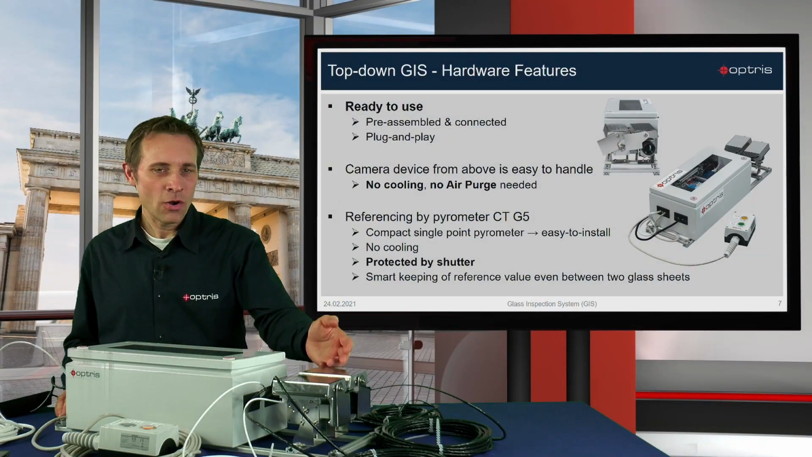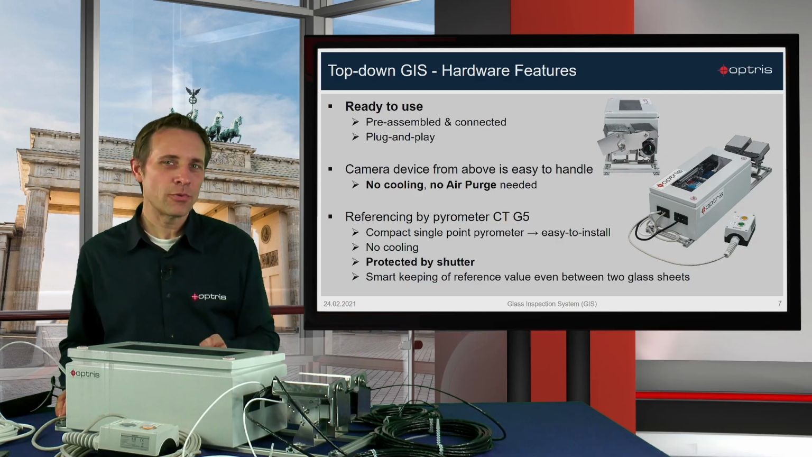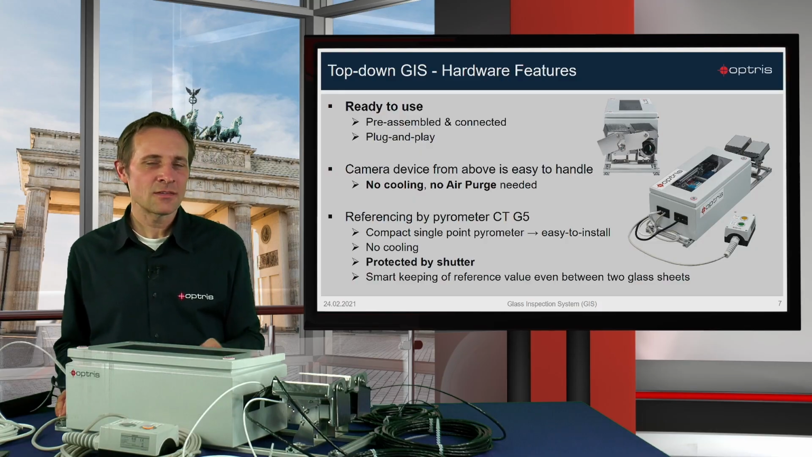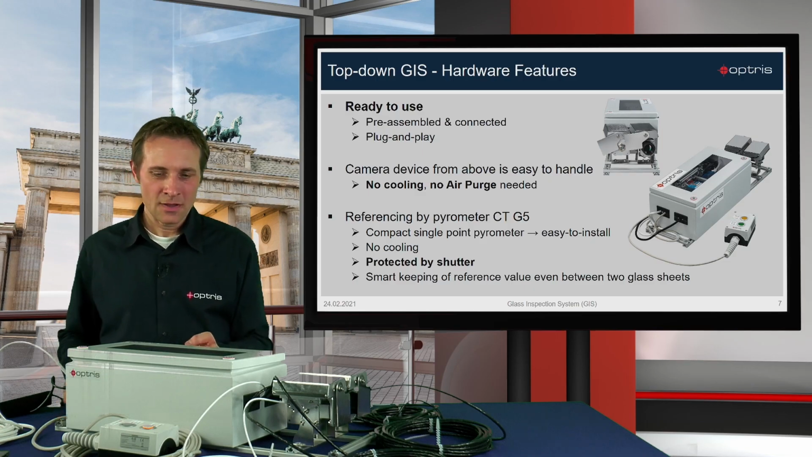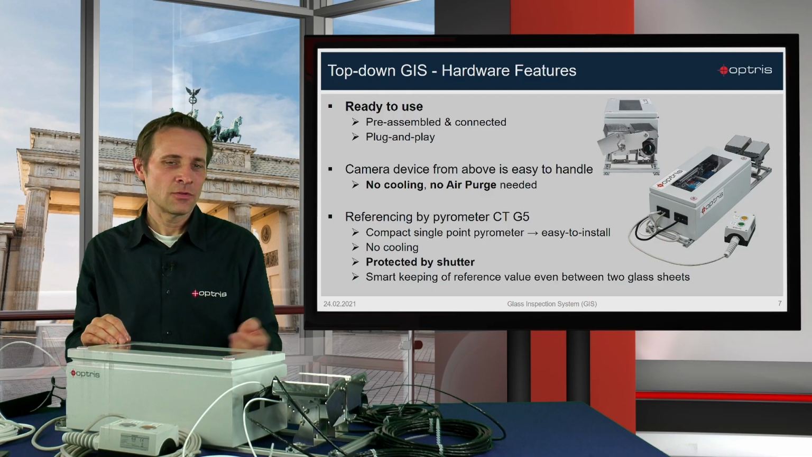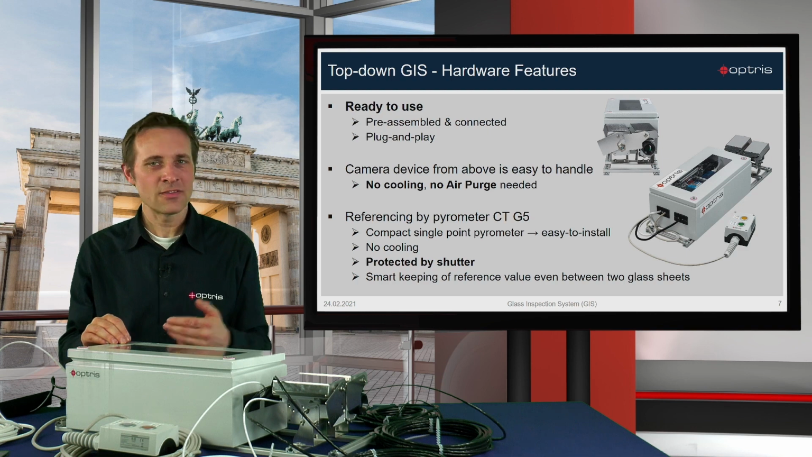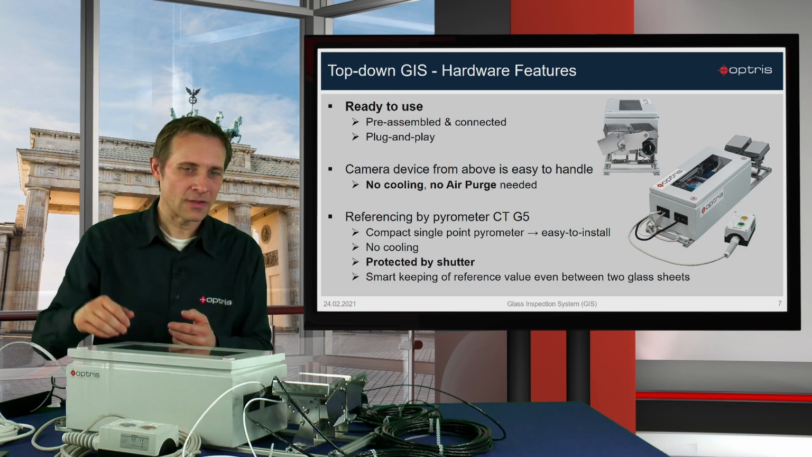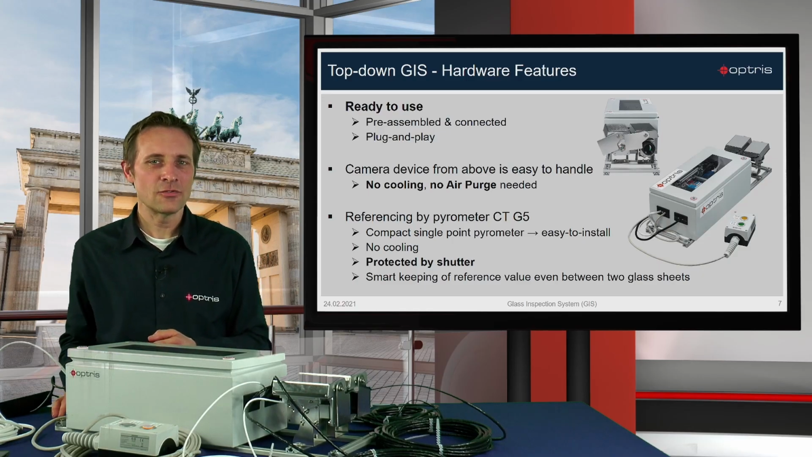You can see all components, the PI camera and the CTG5 sensor, are covered and saved by a shutter system. This is very important because sometimes you have dust in the air. If you do not have any scan process at this time, you can save the lenses from dust and dirt. If you have the line scan, the shutter will immediately open, and our system is doing the line scan. After the glass passes the gap and the line scan is ready, the shutter will close again. Now the whole system is saved from dust and dirt.